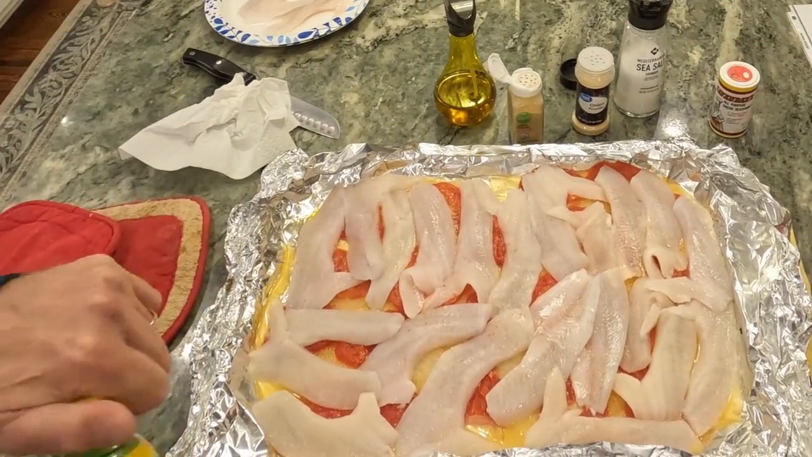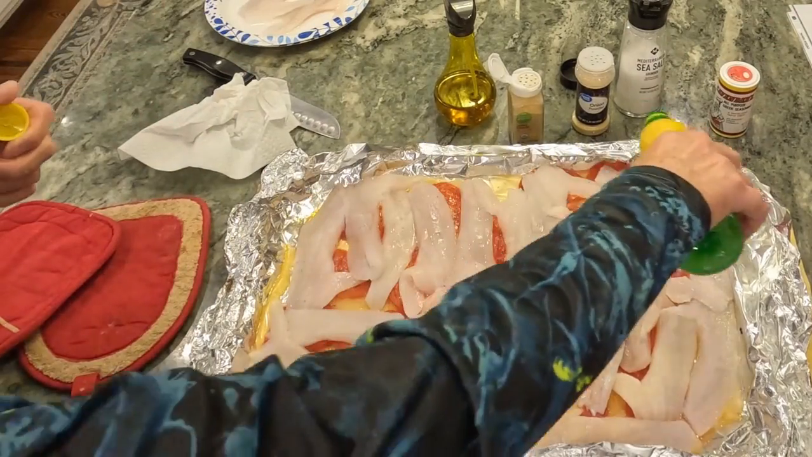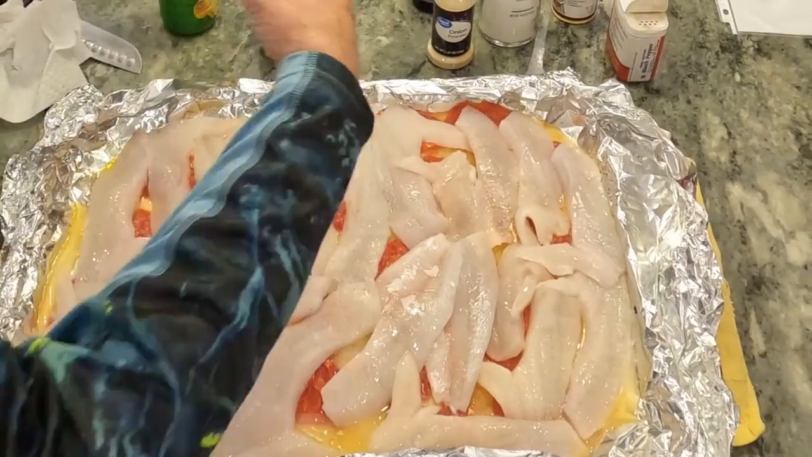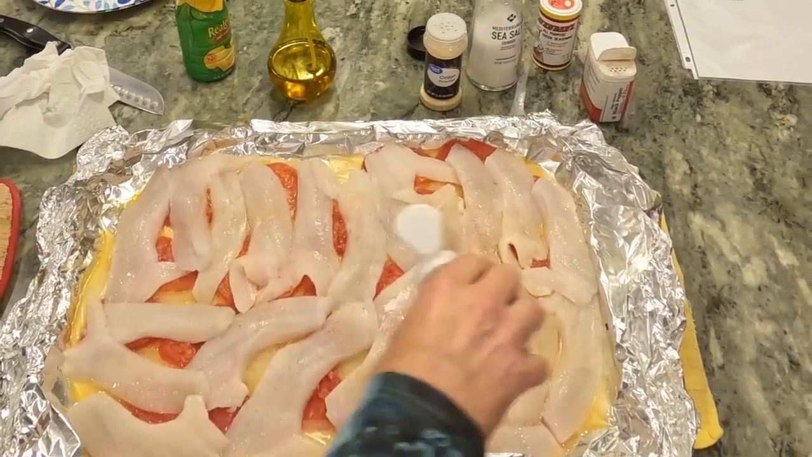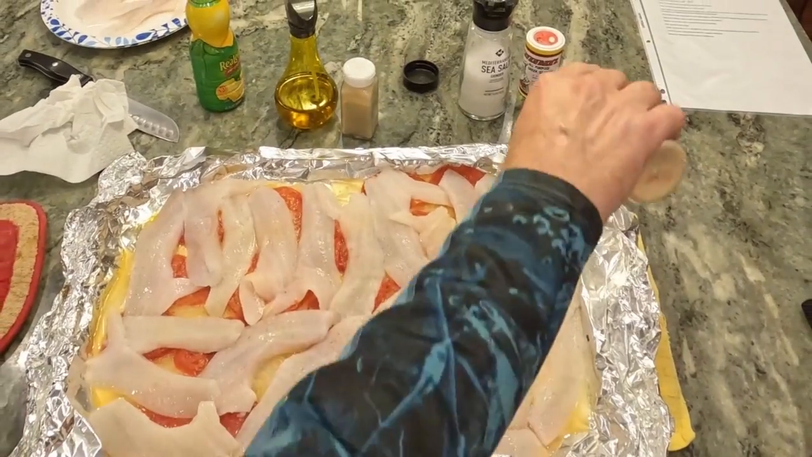Start with fresh squeezed lemon juice if you've got it. If not, just use the bottled lemon juice. Add garlic powder. Then onion powder.